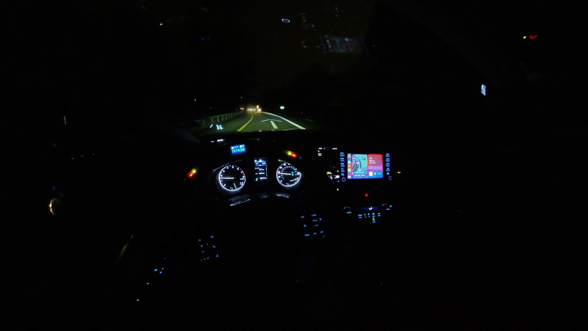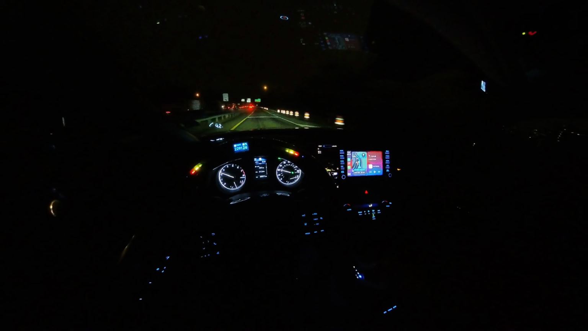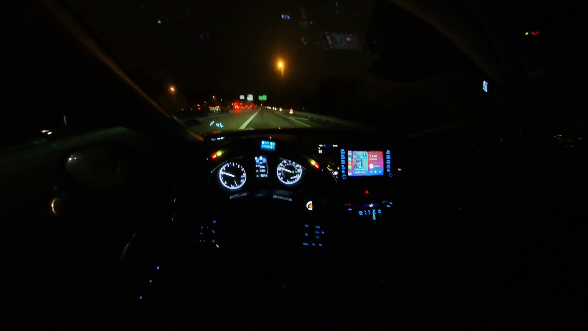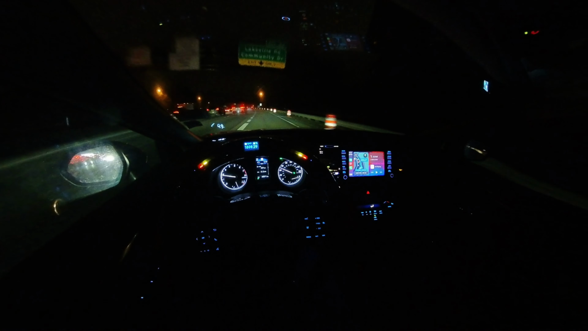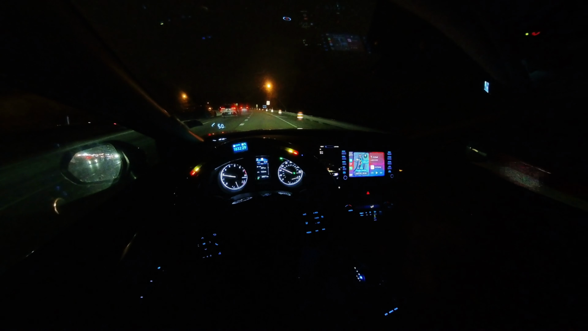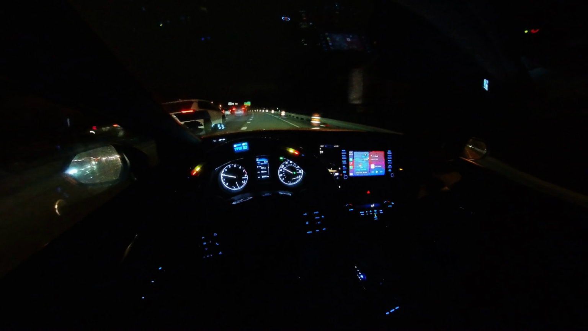Alright, we're getting on the highway right now. Oh, you know what? I should have changed the colors on the steering wheel for you guys, so you can see the exact customizations you could do. But it's all good. When we get off the highway and get to a red light, we'll do that, just so I can show you guys.